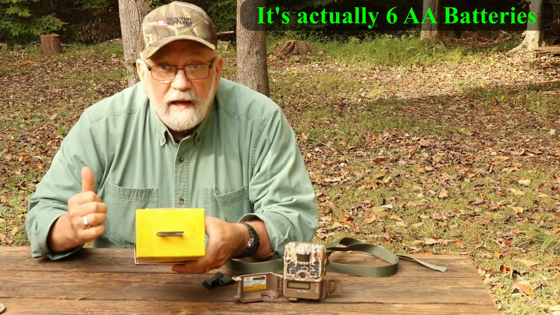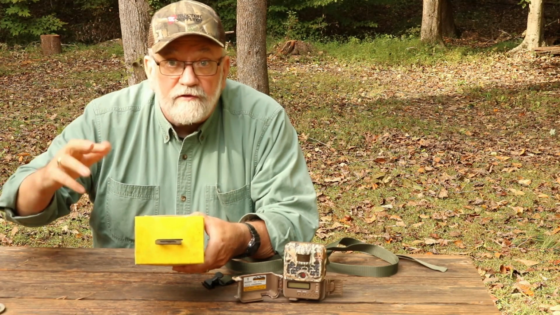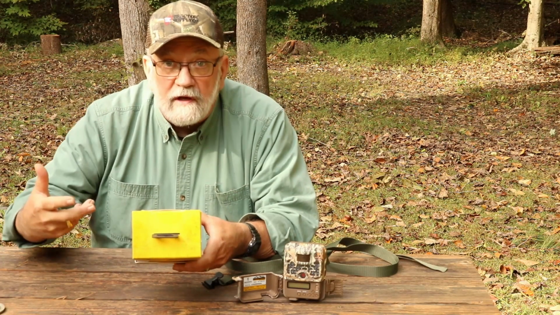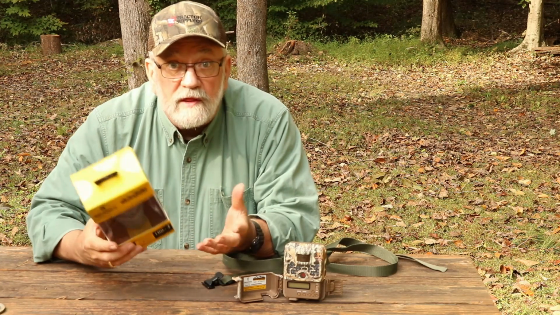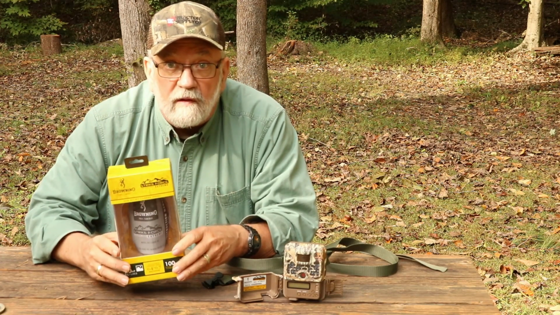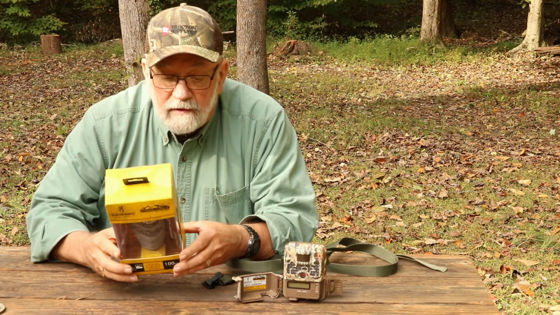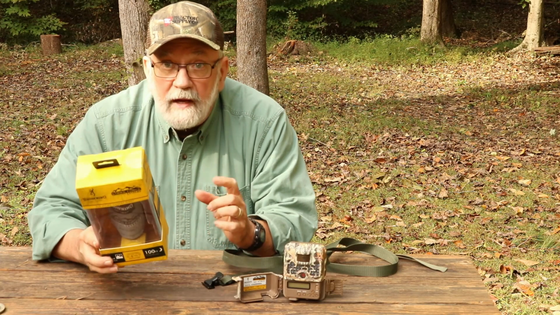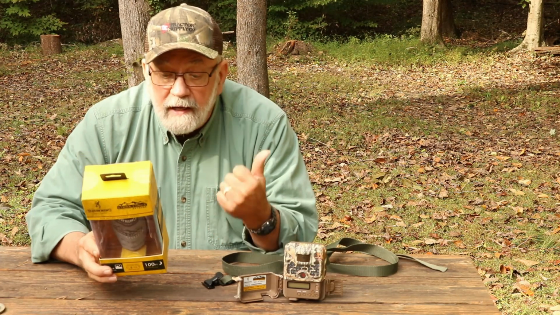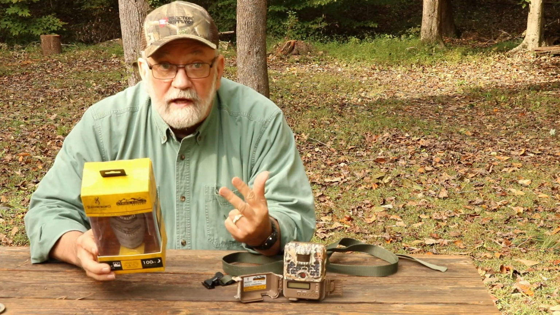But it will take alkaline or lithium. There's a setting inside the camera settings that you can differentiate between the two. So I thought that was a pretty cool idea. The lithiums obviously will last a lot longer than the alkalines, but it's nice to know that the camera is going to do that for you. It takes stills, it takes time lapse, and it does videos.